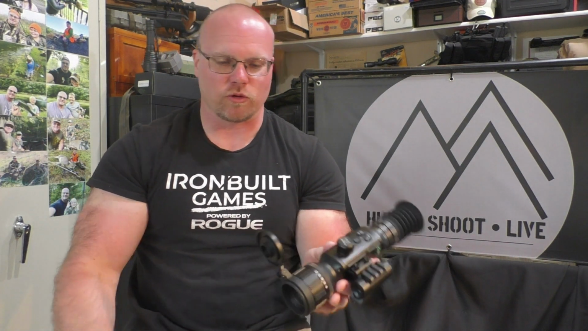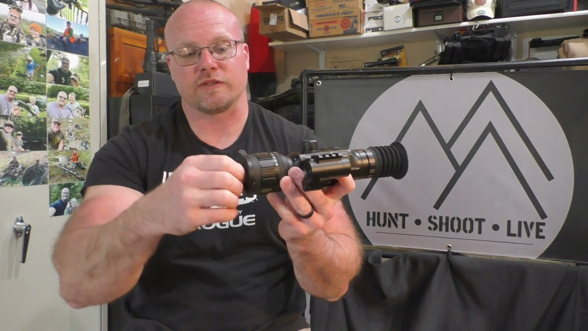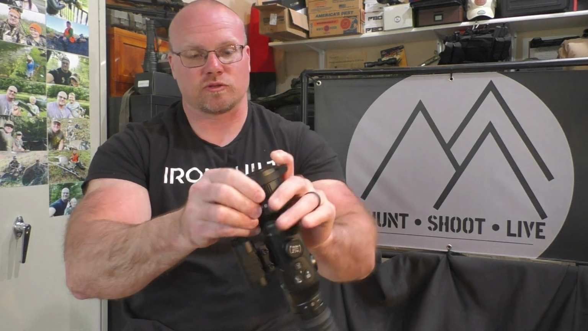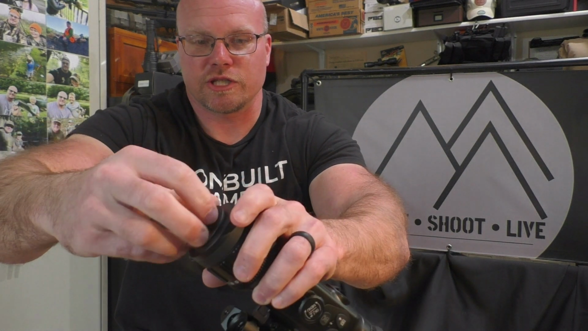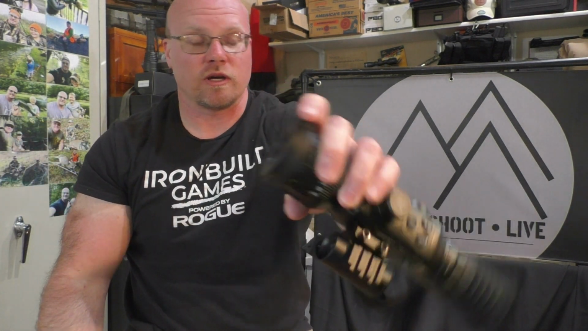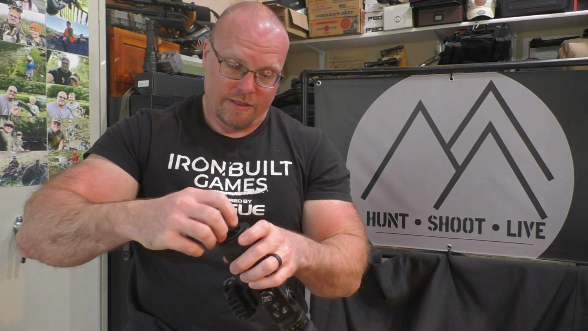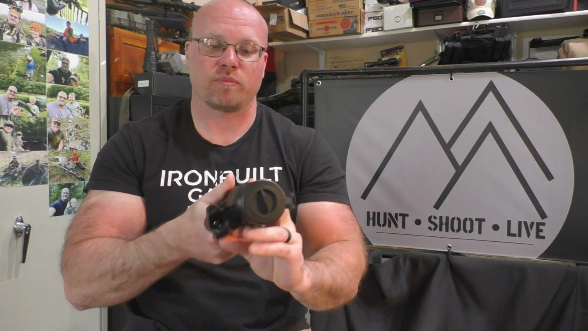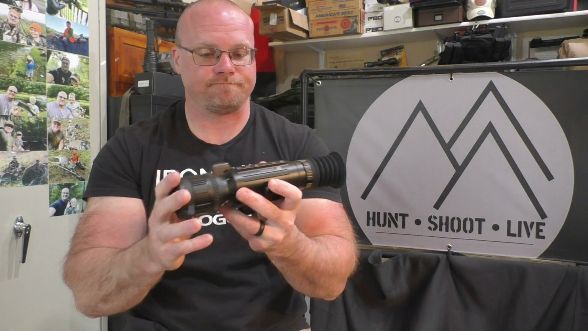This is a flip open cap, just like their NV400 design, or you can put the sunshade on if you want to leave the cap closed and screw this little piece off right here. That is where their sunshade tube screws on, which of course I showed you was included. You would just screw the sunshade on in there. I've not found an application where I had to use the sunshade yet, so I'll probably just leave it on like this and flip it open whenever I need it.